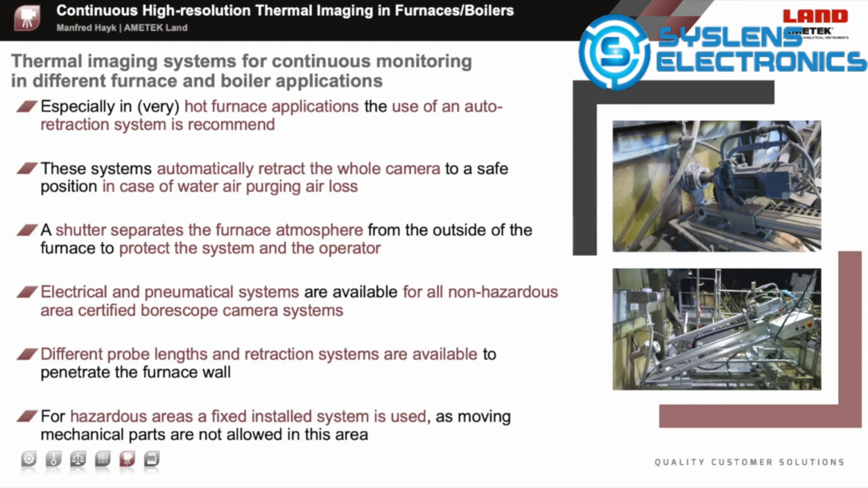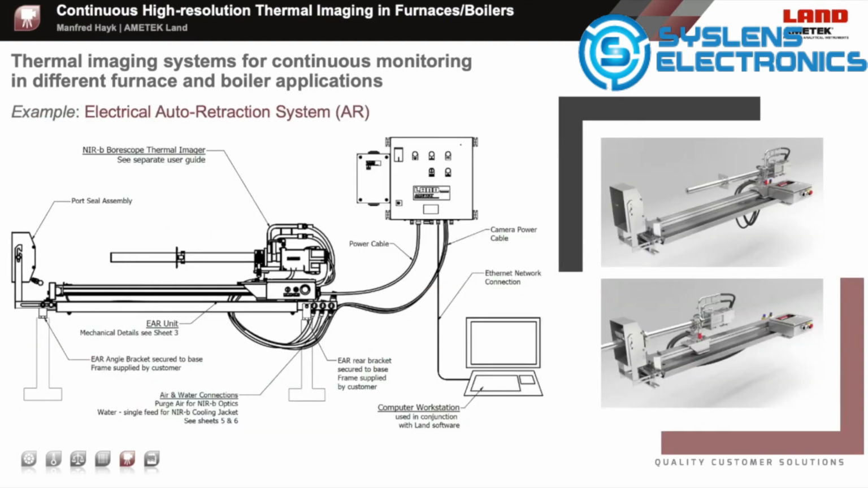Different lengths of the probe, so the borescope optics and retraction systems are available to penetrate the furnace wall. For hazardous areas, a fixed installed system is used, as moving mechanical parts are not allowed in this area. This drawing is taken out of the actual installation guide for the electrical outer retraction system and shows all components